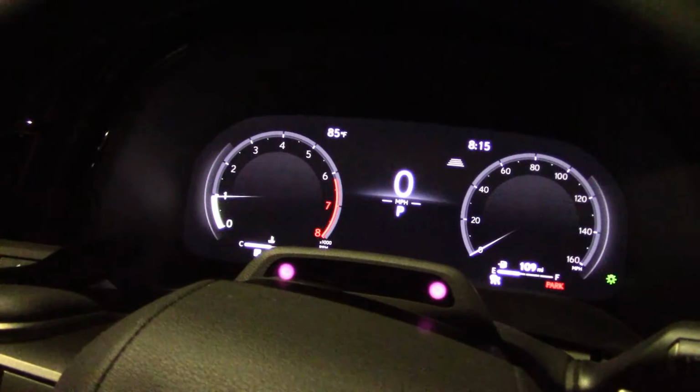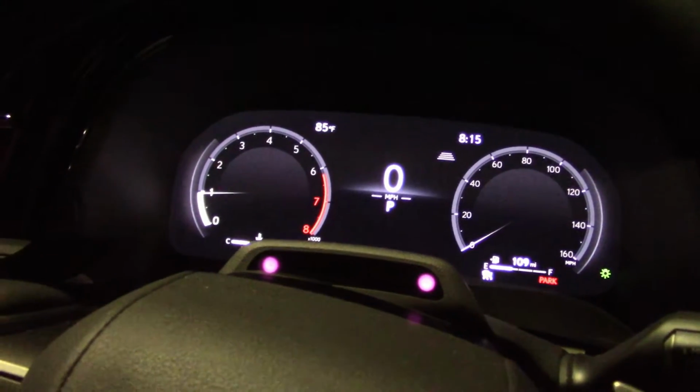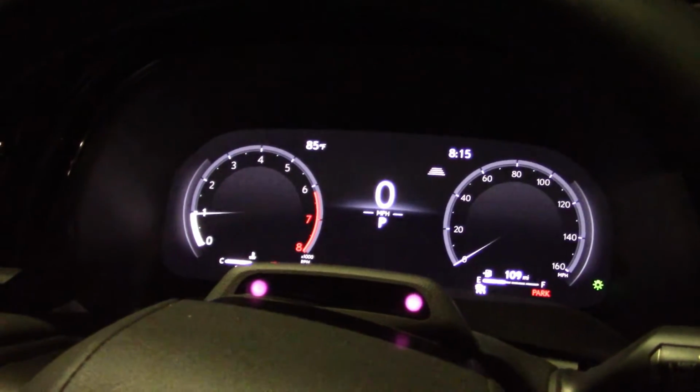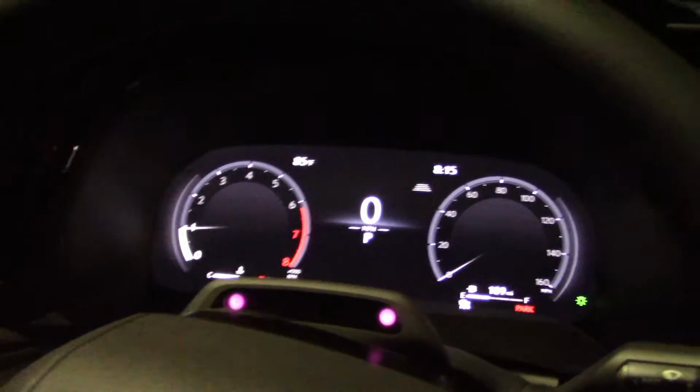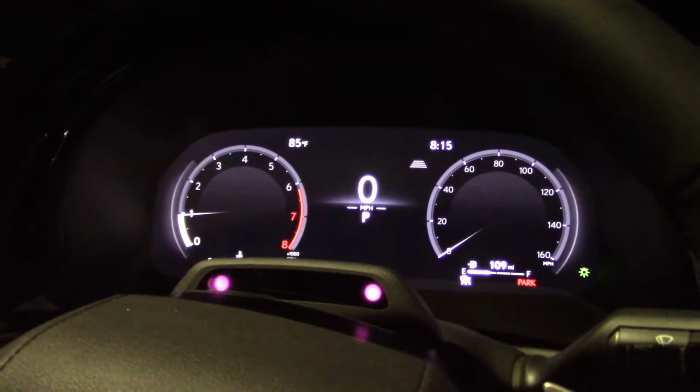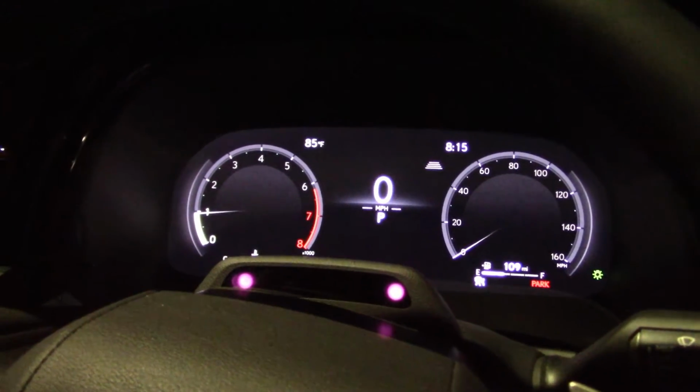And we have the gauge cluster, which is far easier to see at night than it is in the daytime. Even with the illumination turned up all the way, it's hard to see in the daylight, and in the daytime you get a lot of glare, but I covered that in the daytime video. You want to watch that video if you need to see more.